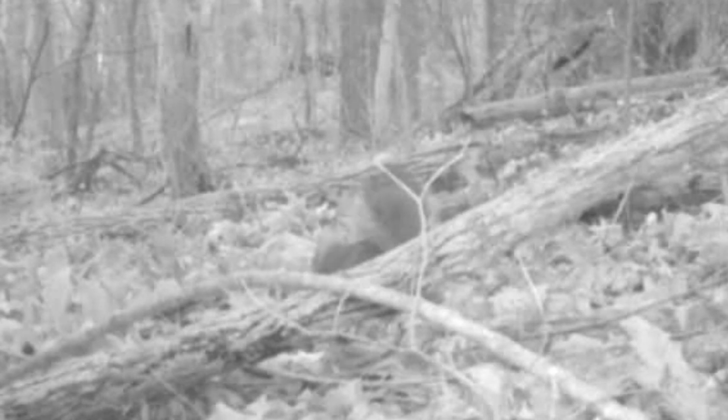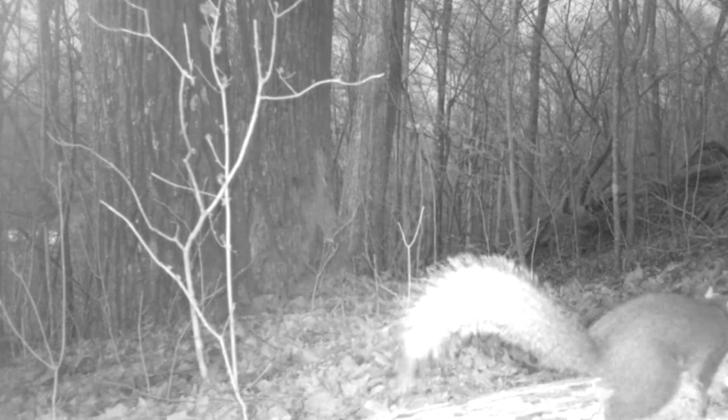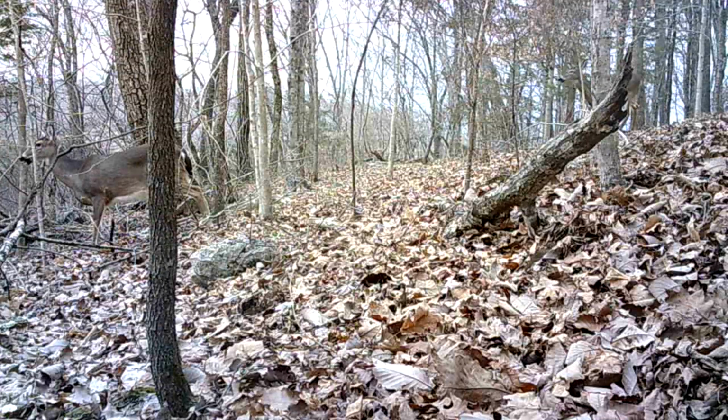And as daylight comes, these little old squirrels are out working these woods. These little acrobats. And the deer are up foraging around again, waiting on spring's what they're waiting on.